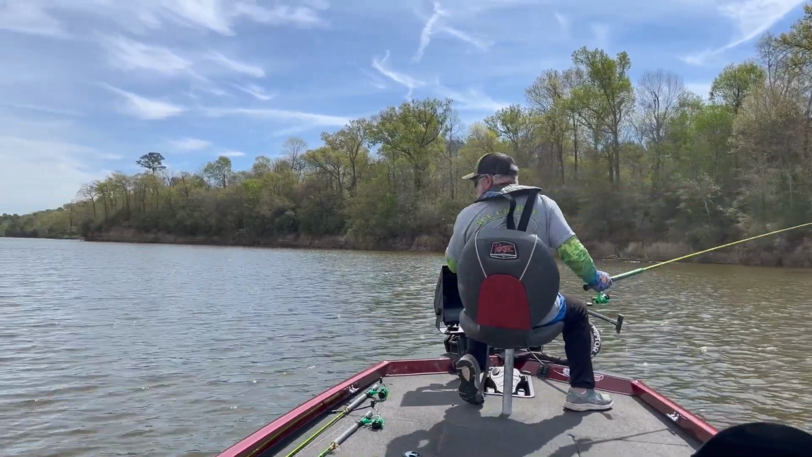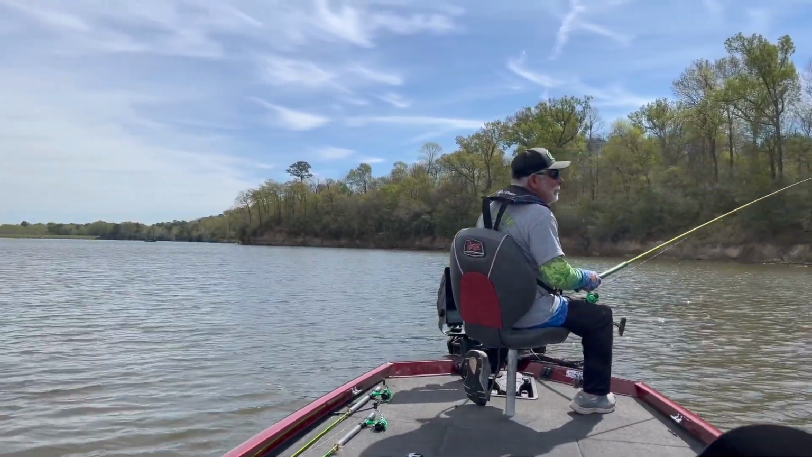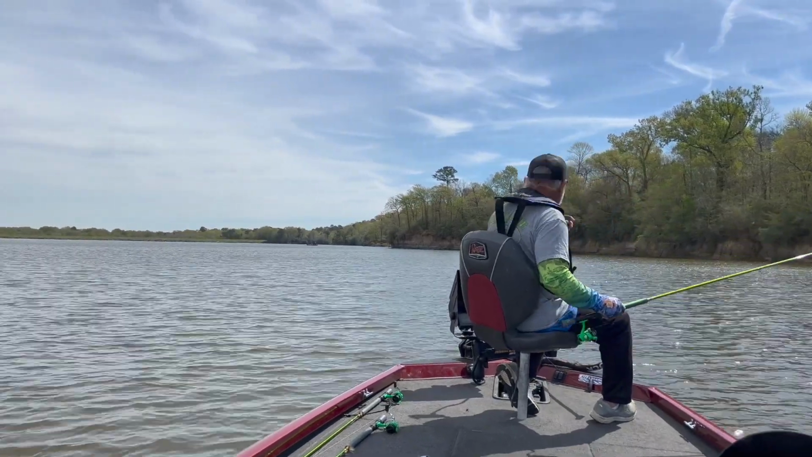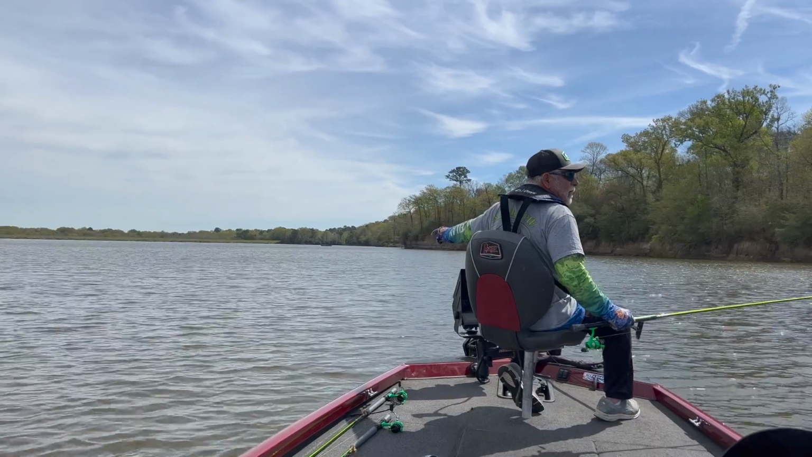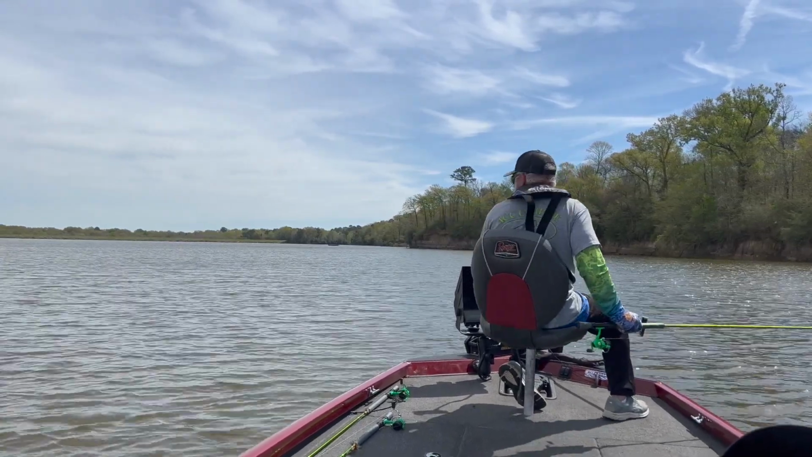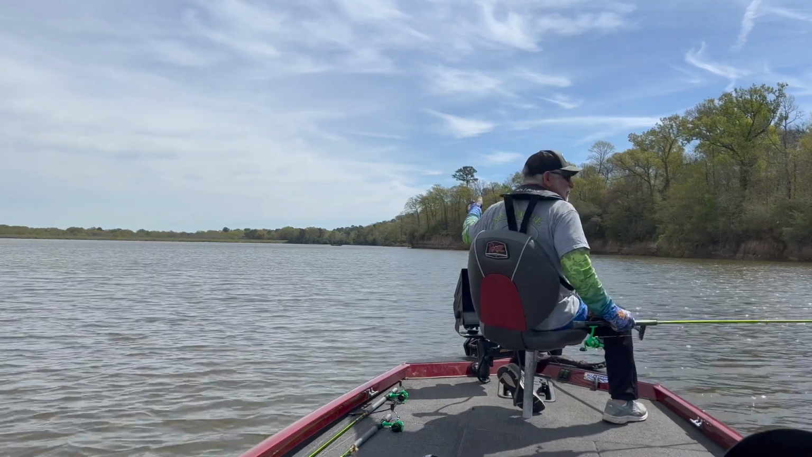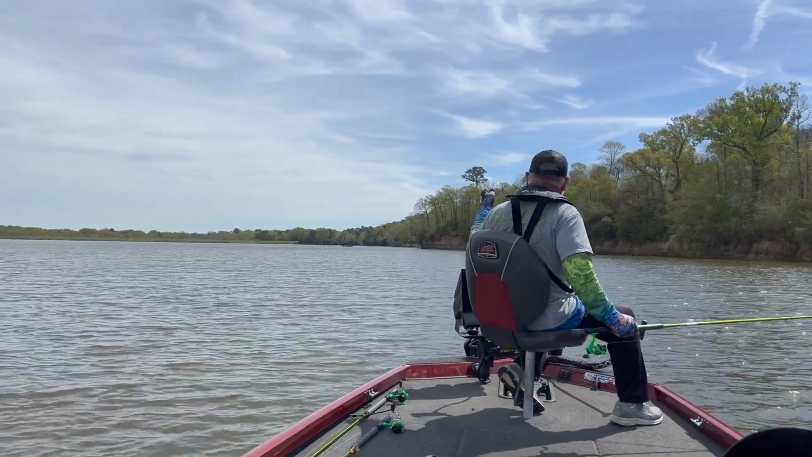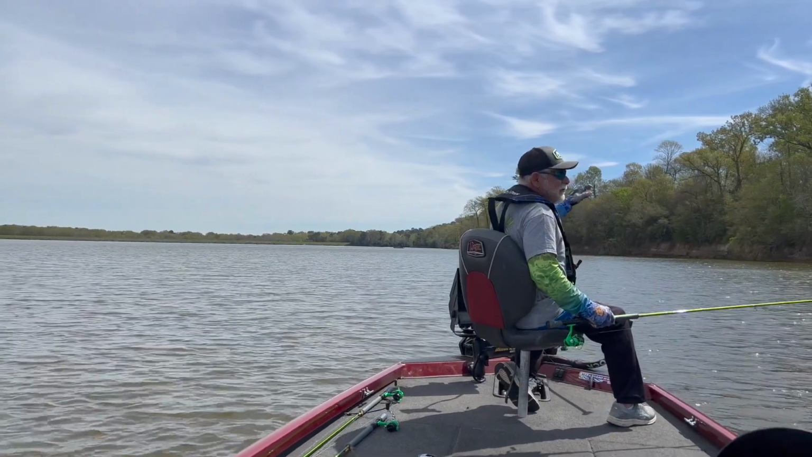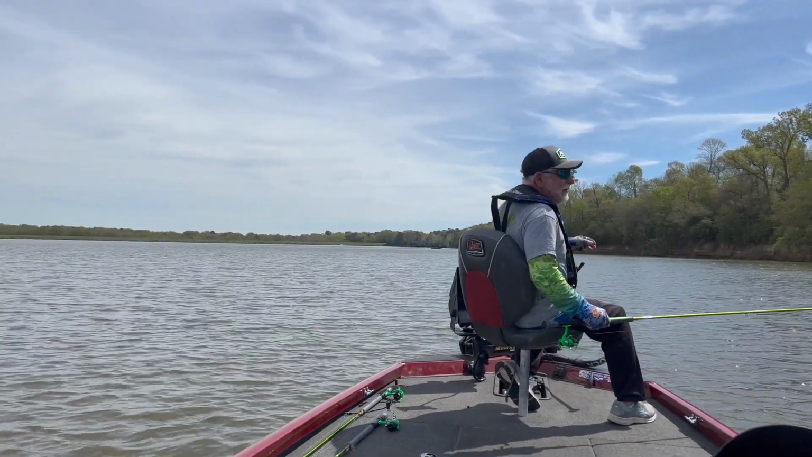Well, this right here, I'm recording right now. I'll tell you in a minute. But you see this orange marker I just dropped? There's a little tree about 5 to 8 feet. That's just right, that side of it. I didn't fish it. It's got some fish on it right now.